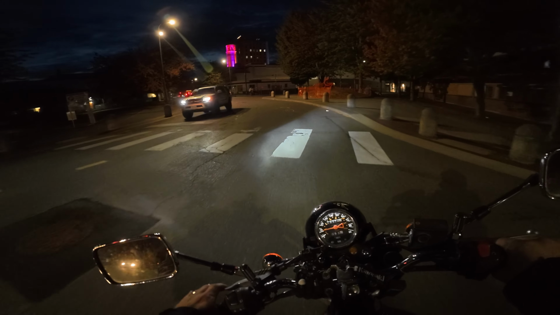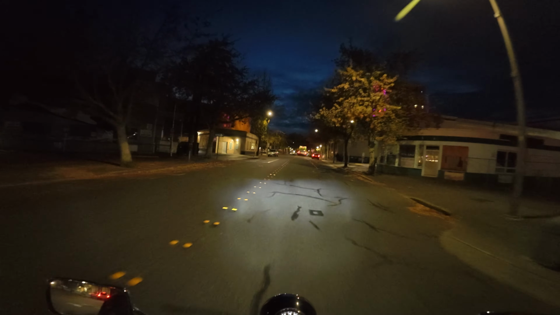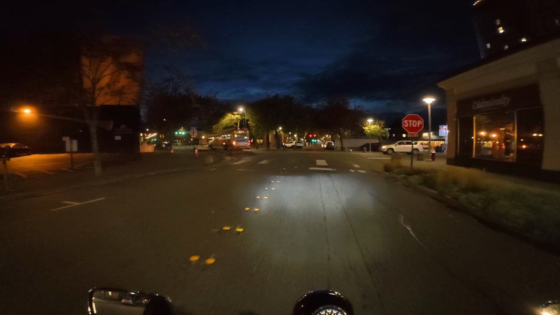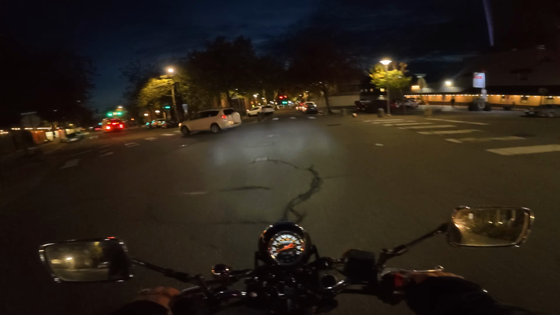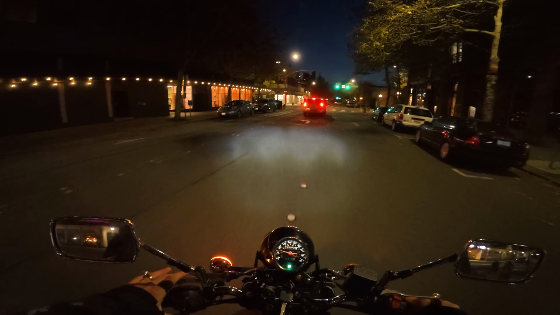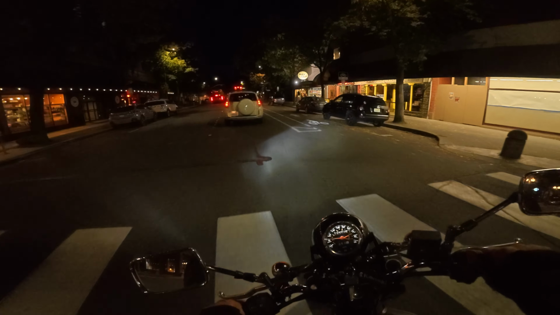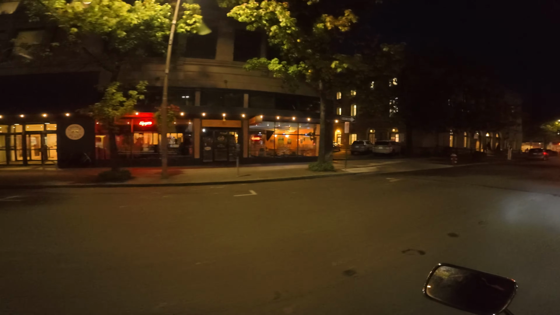All right. No, feet down on the Suzuki. Let's go this way. We will continue our little lap. Left and a left, and a left and a left. Well, how's this night footage look?